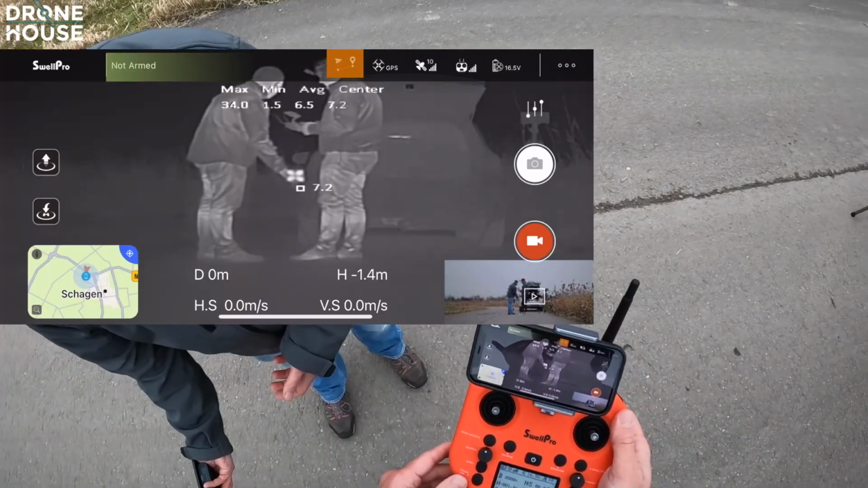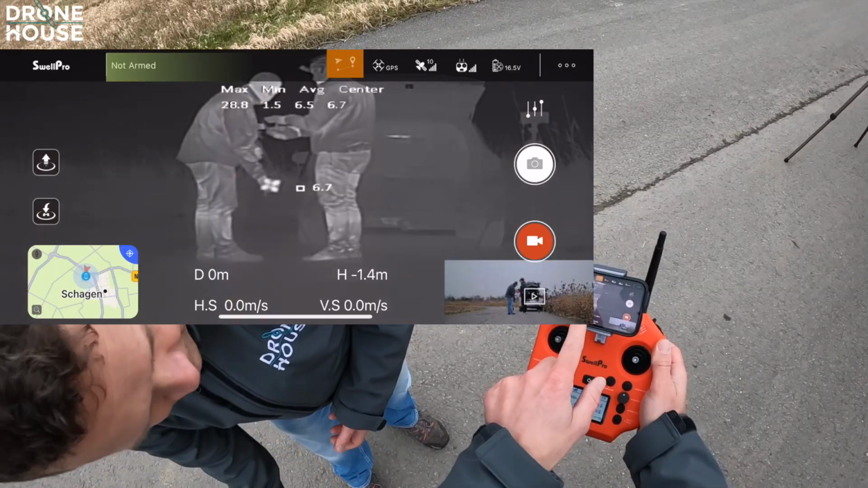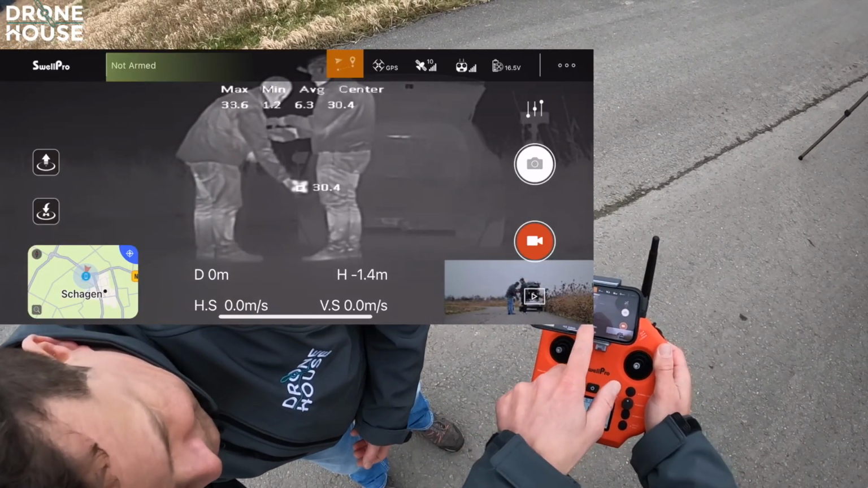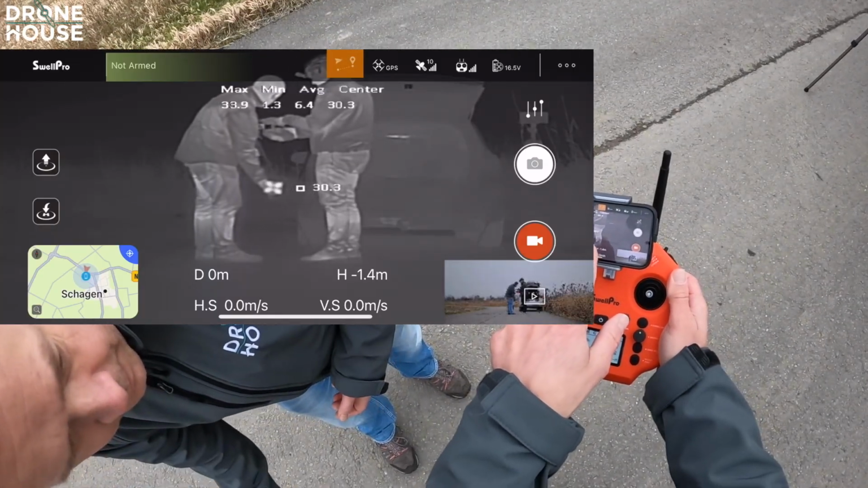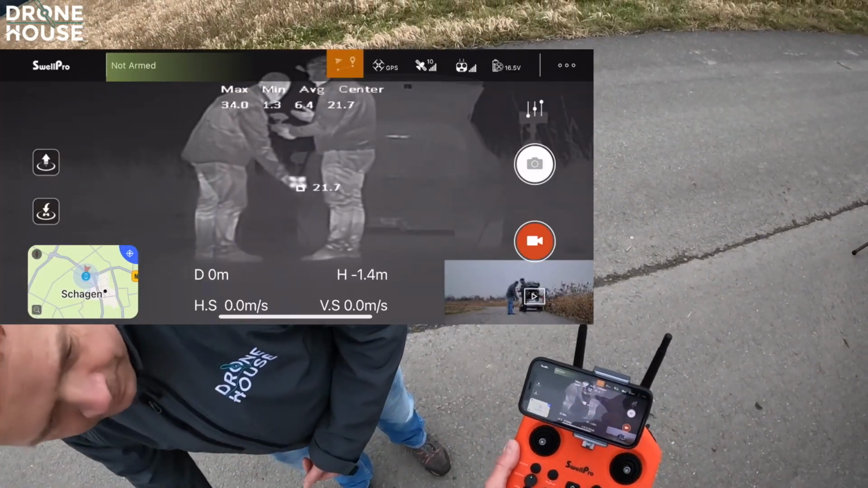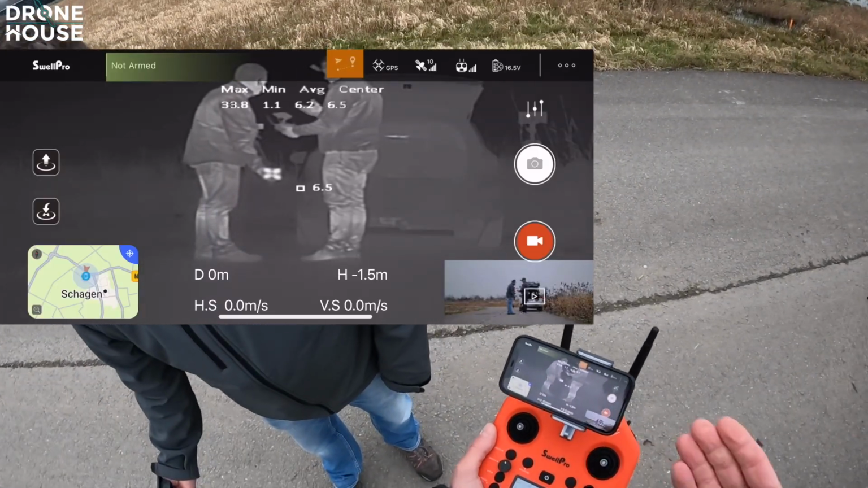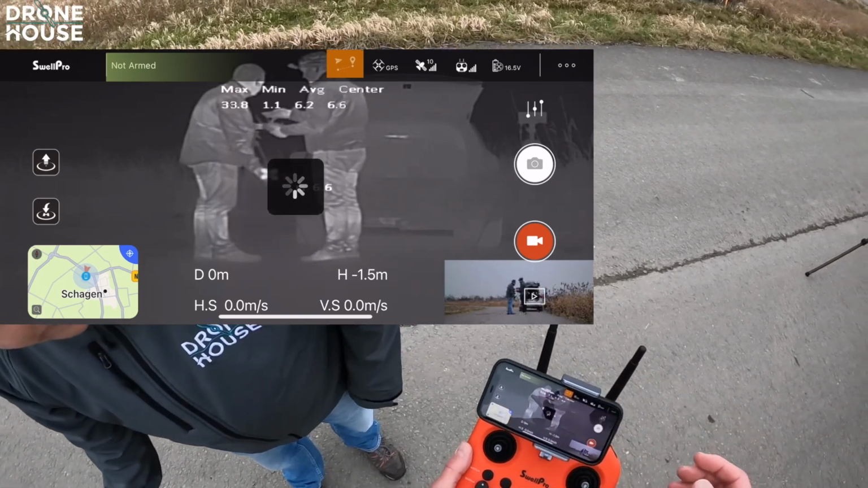That's nice. If you do it a little bit lower in the center, a little bit to me. Yeah, stop. You see that the temperature is rising. You see it? There it takes the temperature. Yeah, it's measuring the temperature. So that's cool. Basically, for every scenario you can use a different type of palette, and it is also a bit of personal preference.